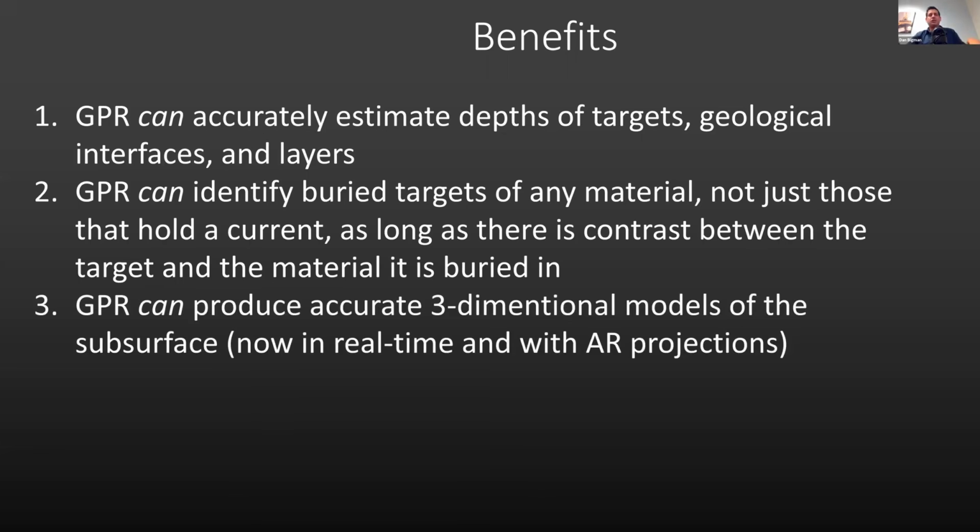Number three, GPR can produce accurate three-dimensional models of the subsurface, and now in real time and with augmented reality projections, which can be very helpful in actually marking out gridded GPR investigations, after you do a large-scale investigation or have done it with a piece of paper on the ground to generate 3D models.